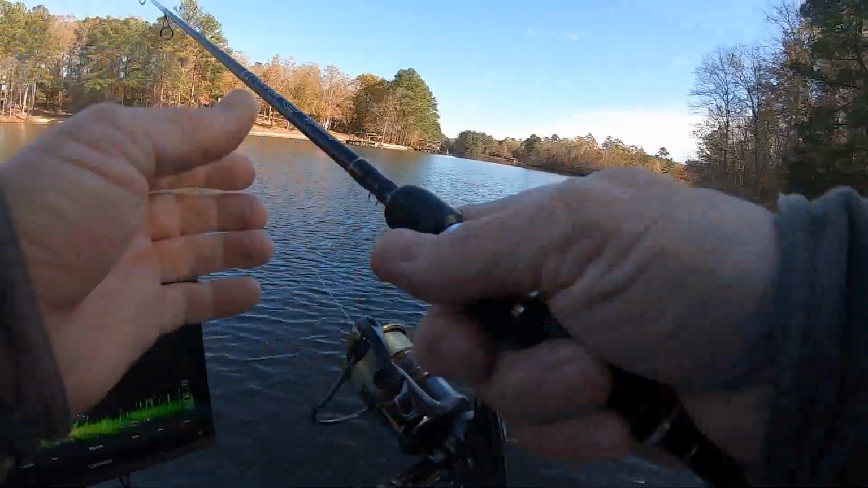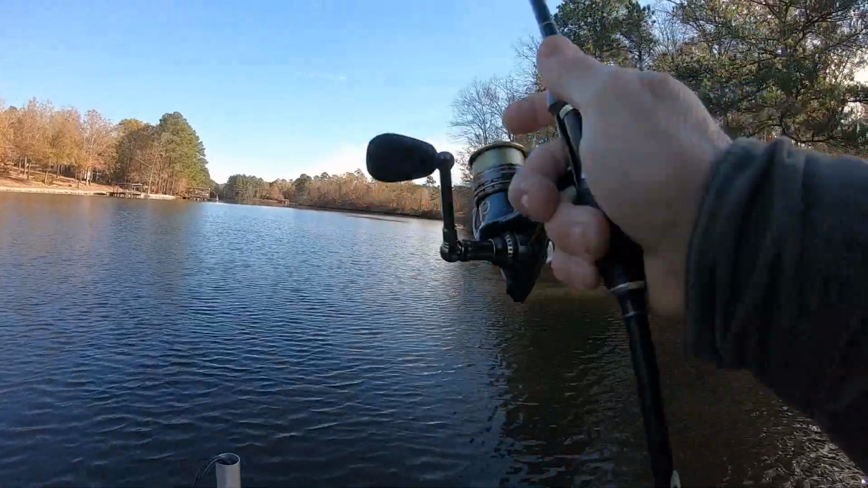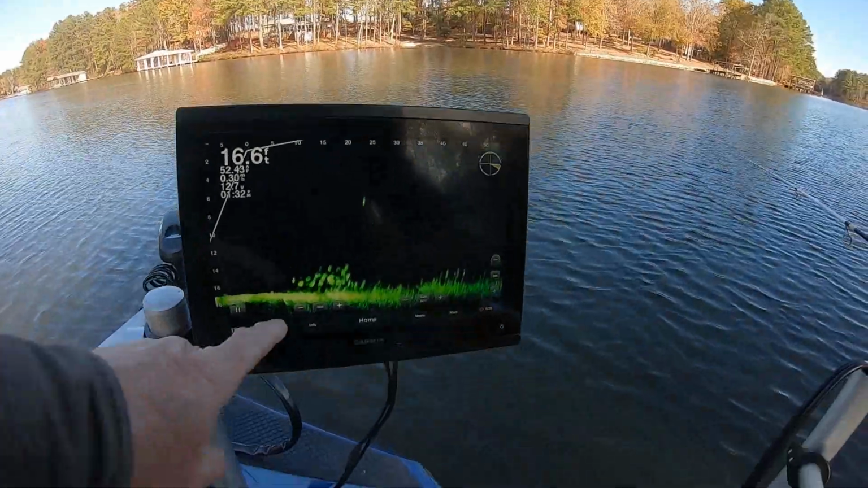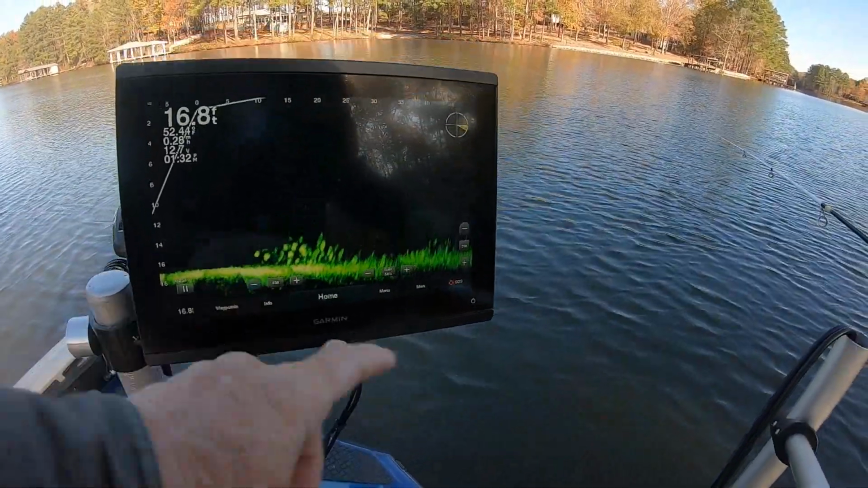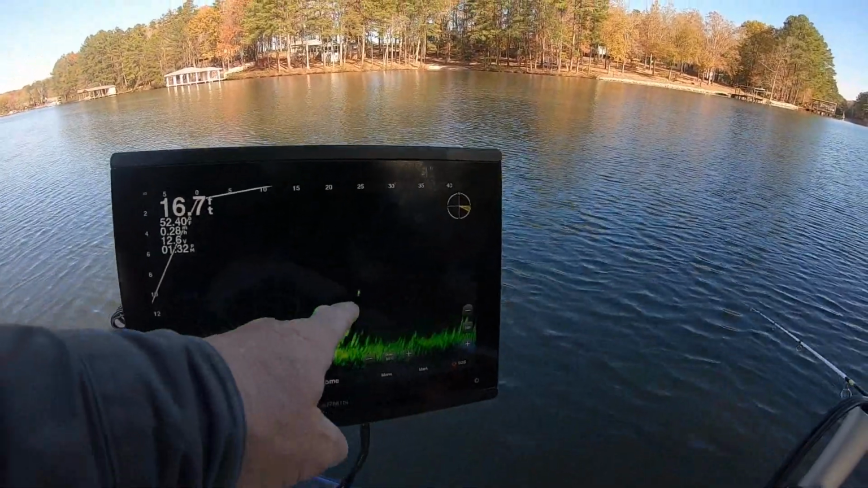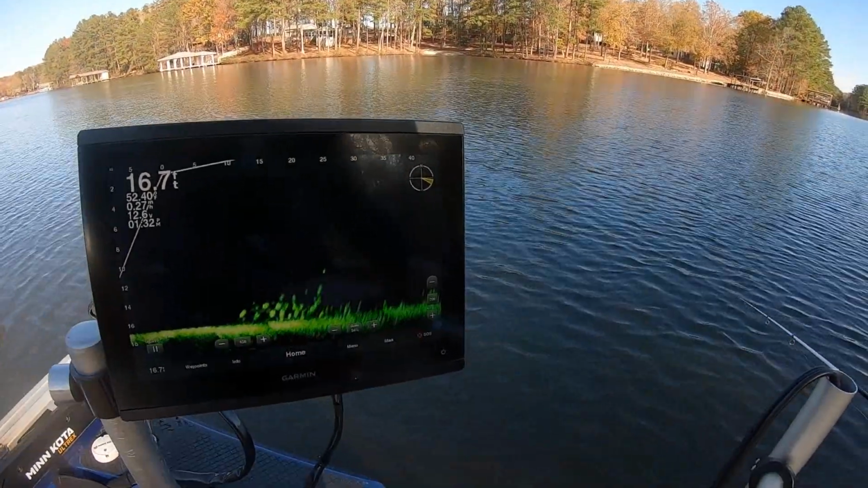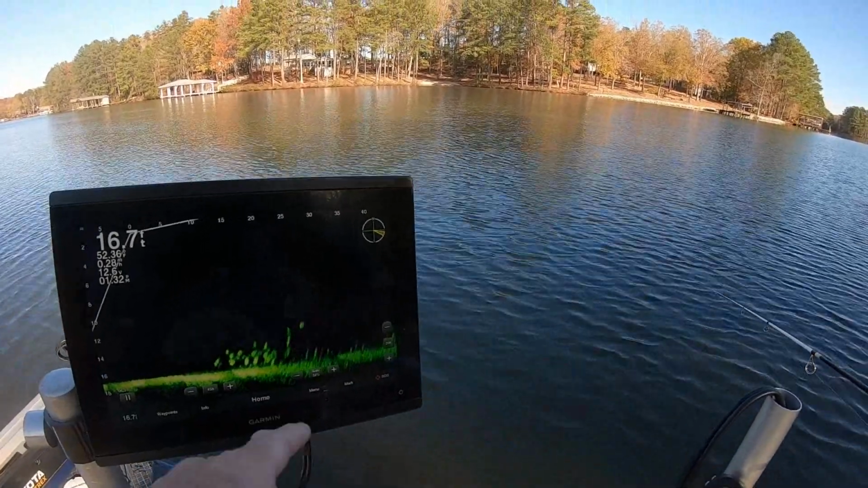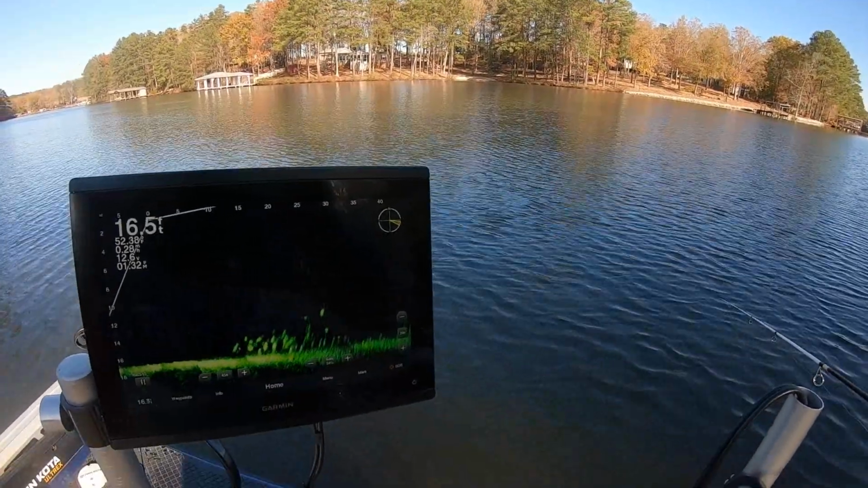Let's take a school here at 15 foot. That might be a little spooky. I done drifted up on them. Right now I'm just letting the boat drift. You can see my bait going down here. I'm going to shorten this. I shorten this so it makes everything bigger. You can see my bait going right here. I see a fish rise up to it. He done seen it. Now, I'm going to bounce it just a couple times.